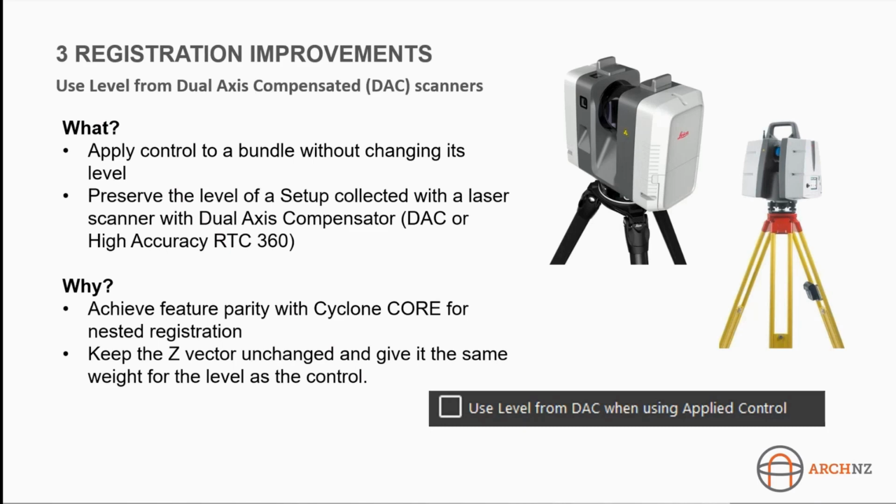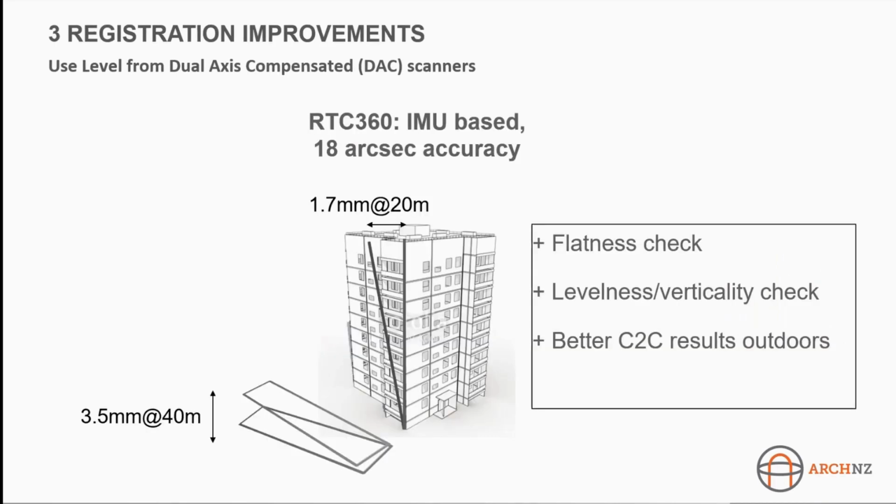So this was done so that we could reach feature parity with Cyclone Core, which has this function in nested registrations, and it enables the Z vector to be unchanged, giving it the same weight for the level as the control. So this is just for the RTC 360 with its high accuracy tilt.